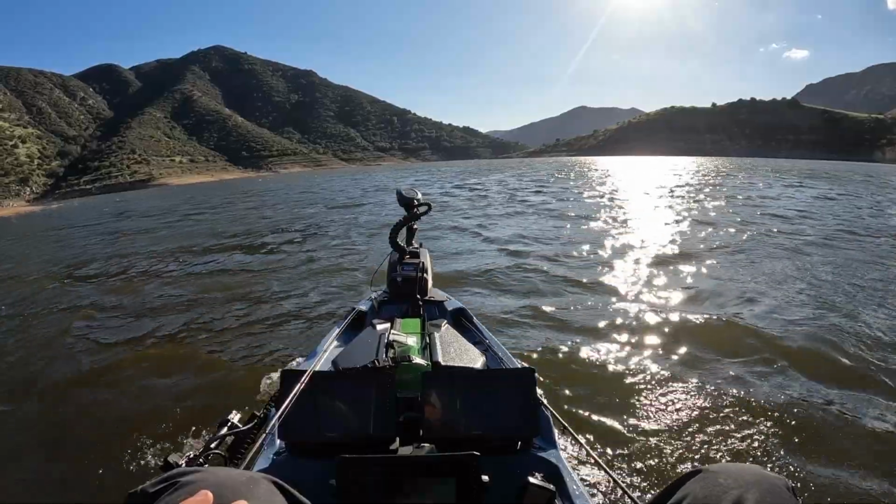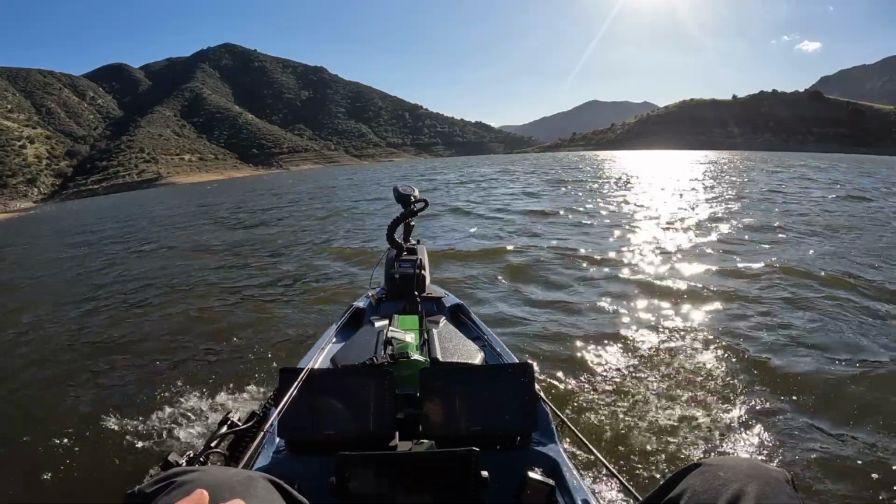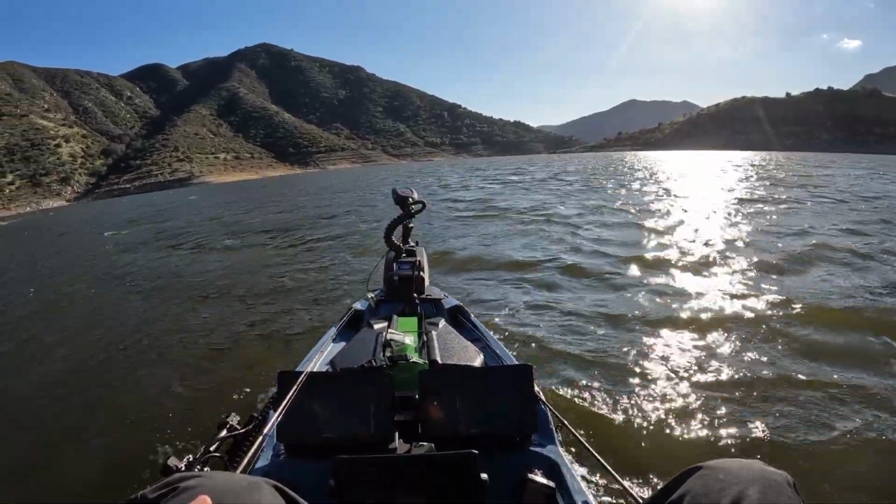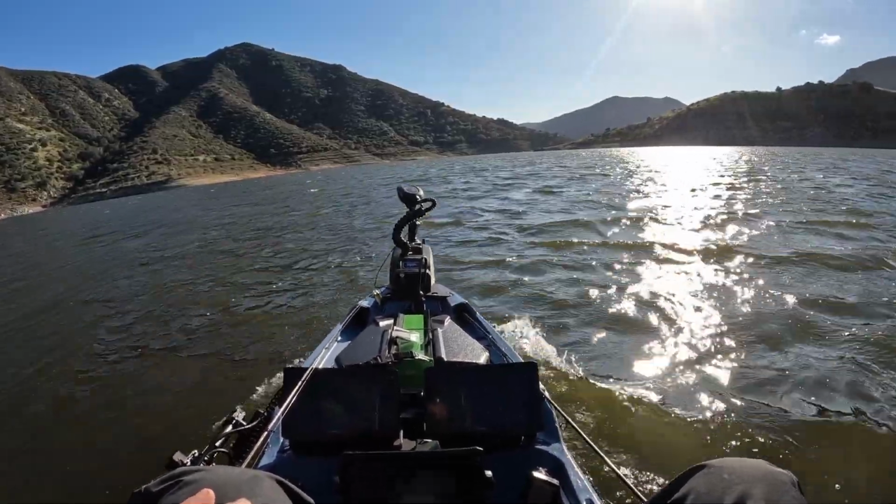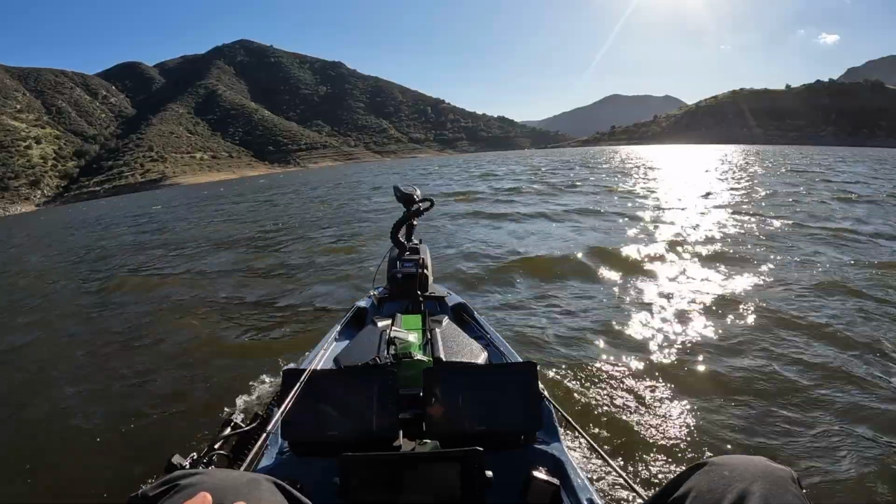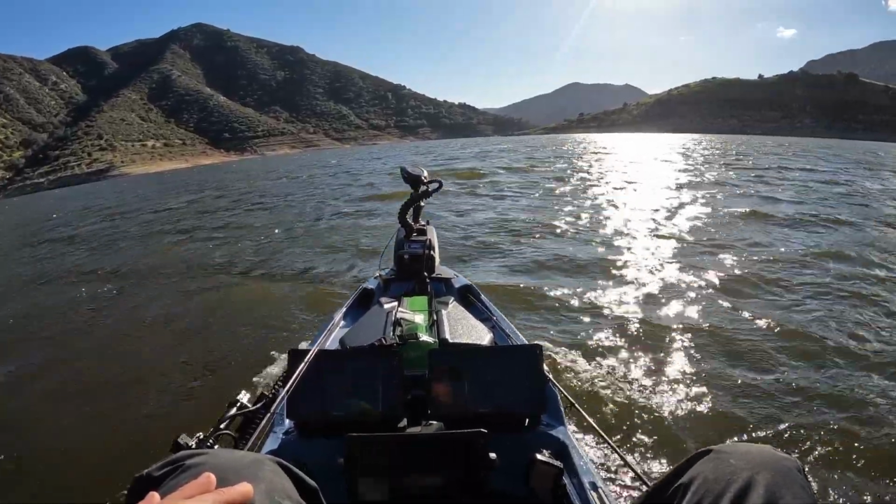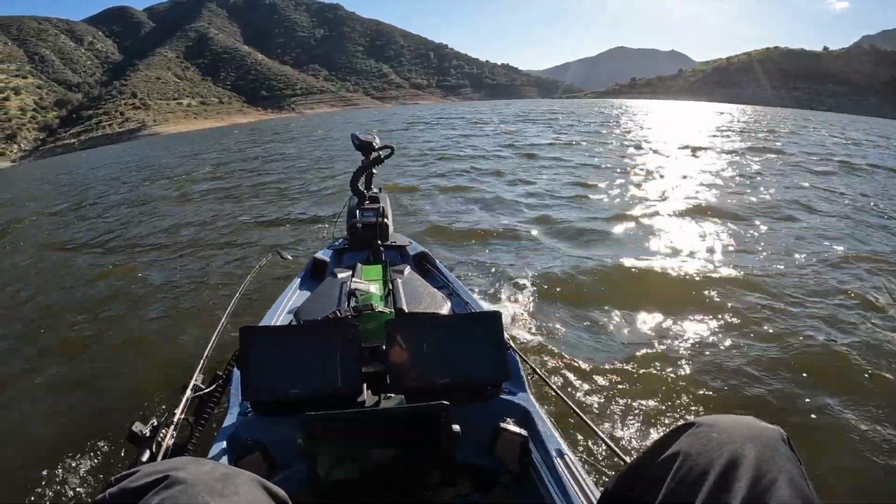Alrighty guys, well, that is a good old-fashioned butt whooping. What a day. To go from a win to 3 fish. Tough pill to swallow, but hey, we're out here cruising the new PWR. This thing handles the rough water really well. I'm going 3-5 into the wind. I was getting 4-5 with no wind or anything. So anyways guys, I will see you guys back at the house.